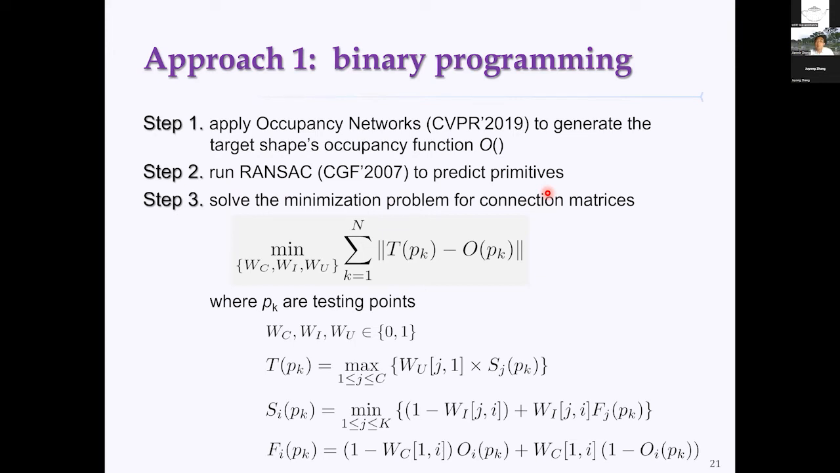The connection matrices can be found by finding the solution of this minimization problem. In this minimization problem, the variables are 3 binary matrices, W_C, W_I, and W_U. All the entries are binary numbers, either 0 or 1. That's the reason we call this binary programming.